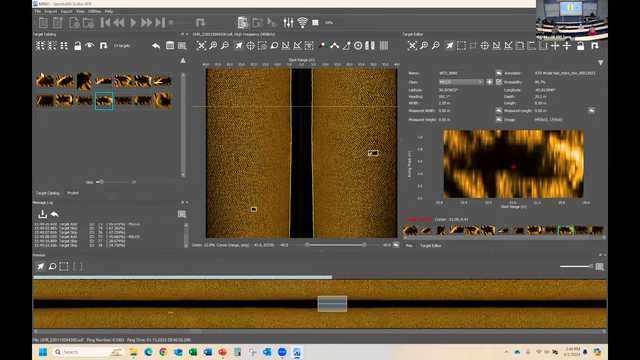Now you can lock them, this little lock icon here. I could lock that and then the neural net can't delete it. So you can have targets that you want that are fixed and locked, and non-max suppression won't catch them out.